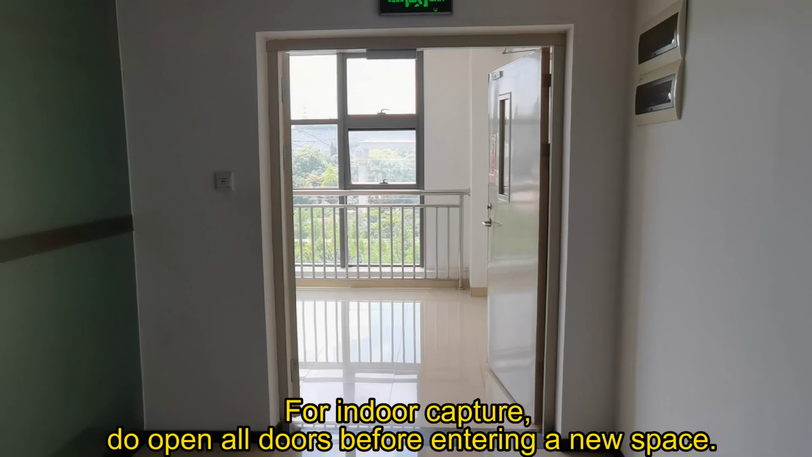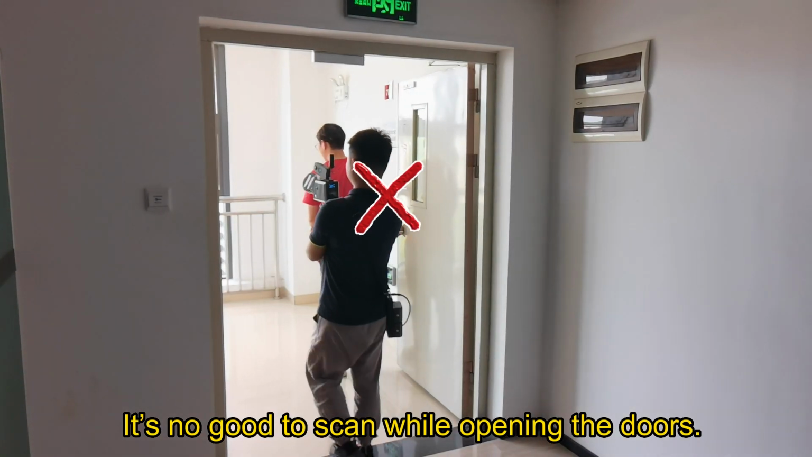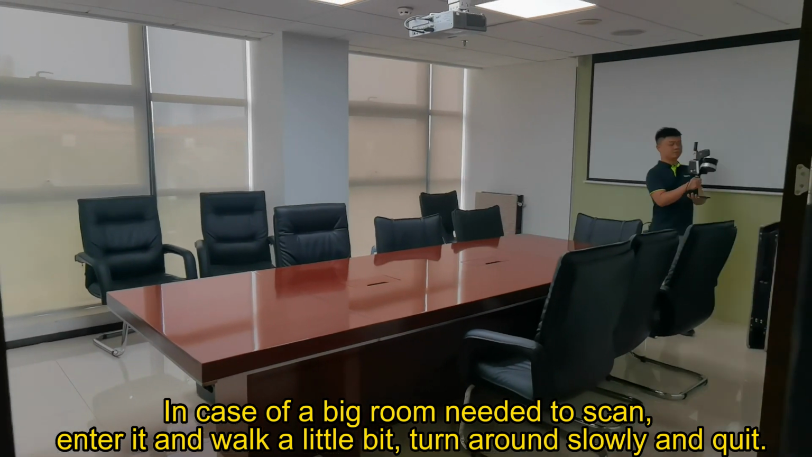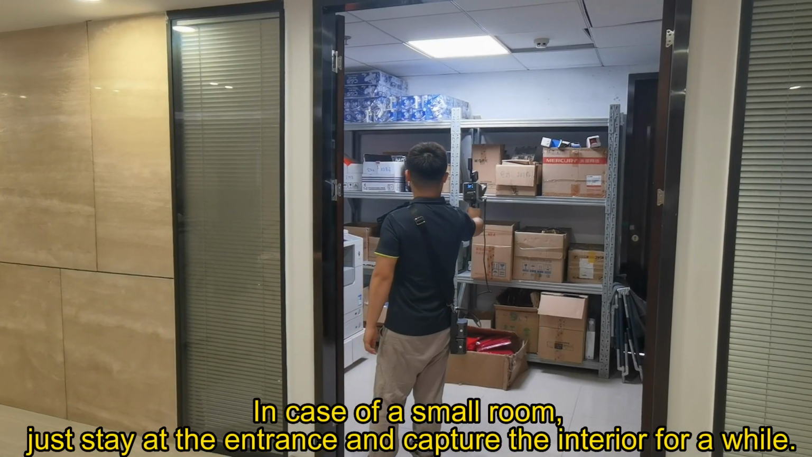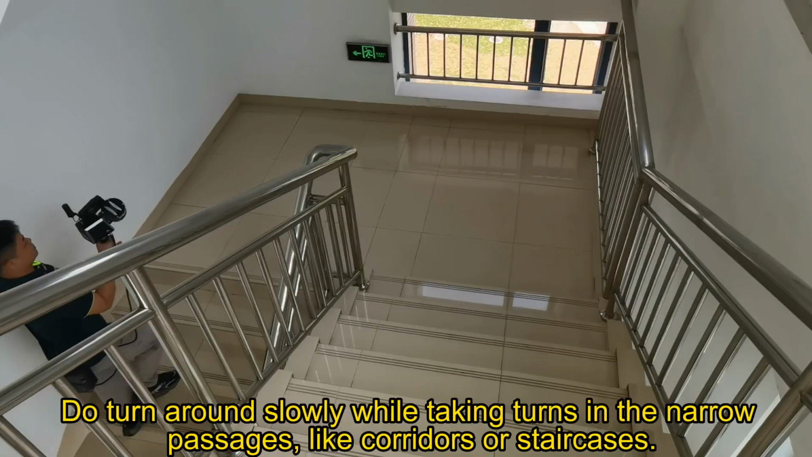For indoor capture, open all doors before entering a new space. It's no good to scan while opening the doors. In case of a big room that needs to be scanned, enter it and walk a little bit, turn around slowly and quit. In case of a small room, just stay at the entrance and capture the interior for a while.